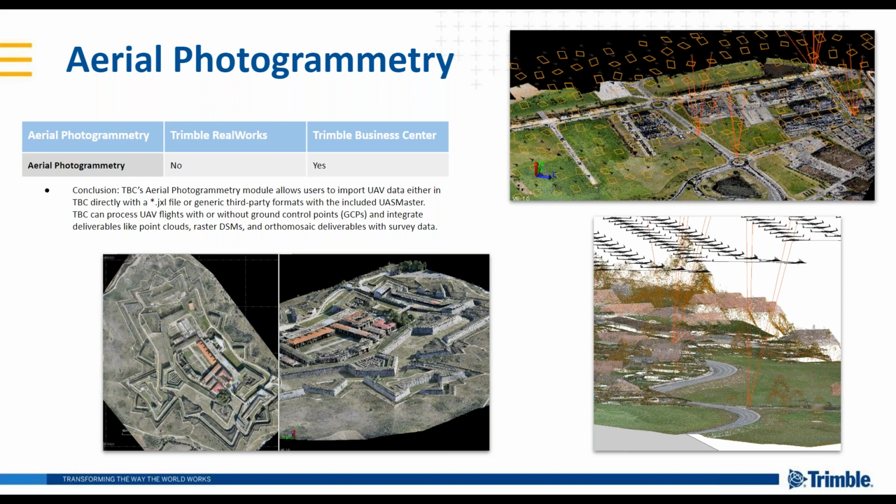We've got interoperability with Delair's UX11 fixed wing, as well as recent support for Wingtra drones in the WingtraOne system. There are some others in active development as well, so stay tuned there.